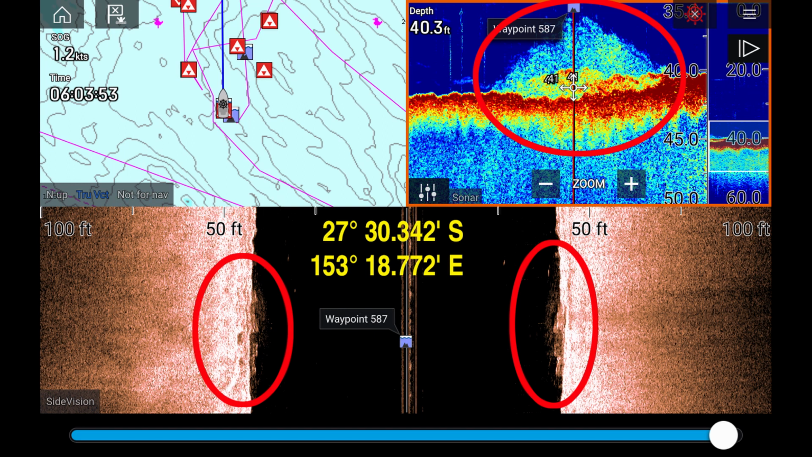You can see that in the side imaging. The structure is directly underneath us, and it looks like there might be some bigger fish hunting around the bait. There's certainly a couple of bigger fish marked in the side imaging up in the water column.